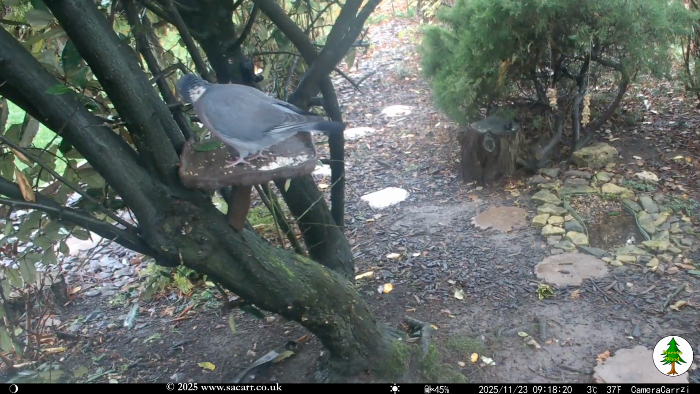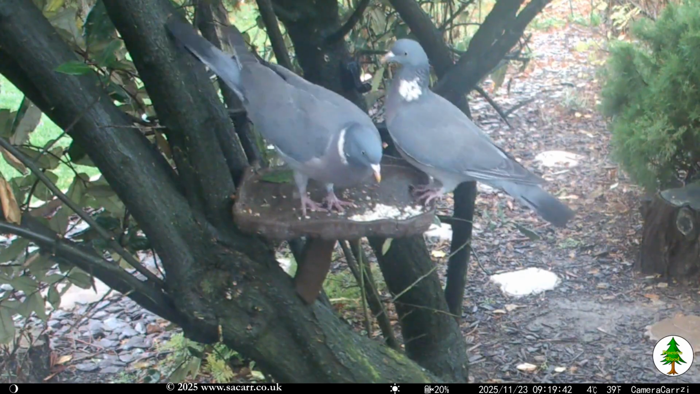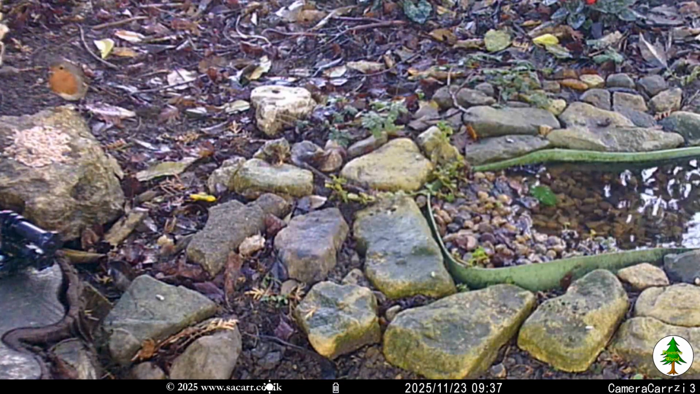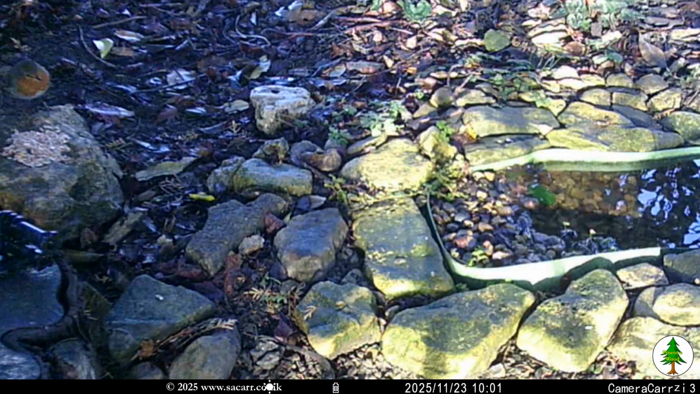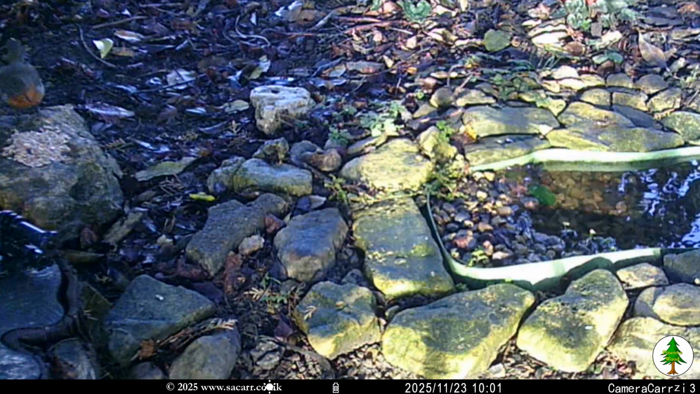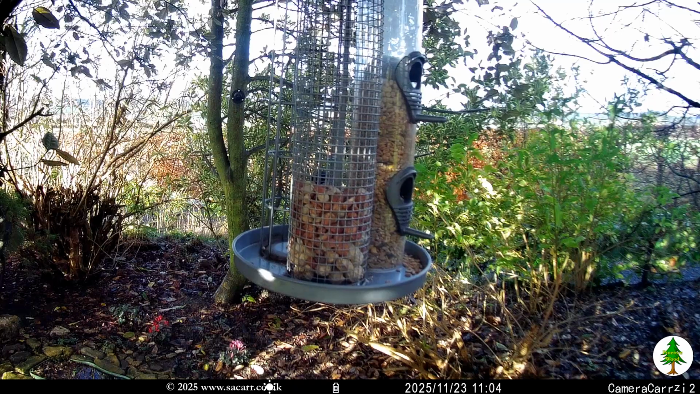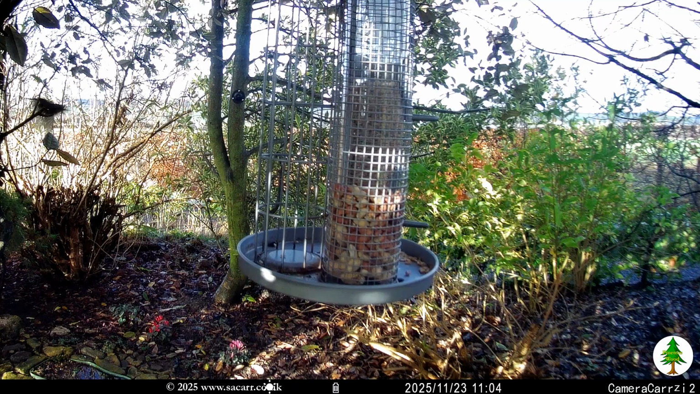By morning, the pigeons were back at the table, looking to finish off the seed from the day before. When I went out that morning, I had camera 3 overlooking the pond, and camera 2 looking at the hanging bird feeder. The robin was the first pond visitor, while a great tit landed unfortunately on the back of the feeder. The robin then chased another great tit off the bird table.